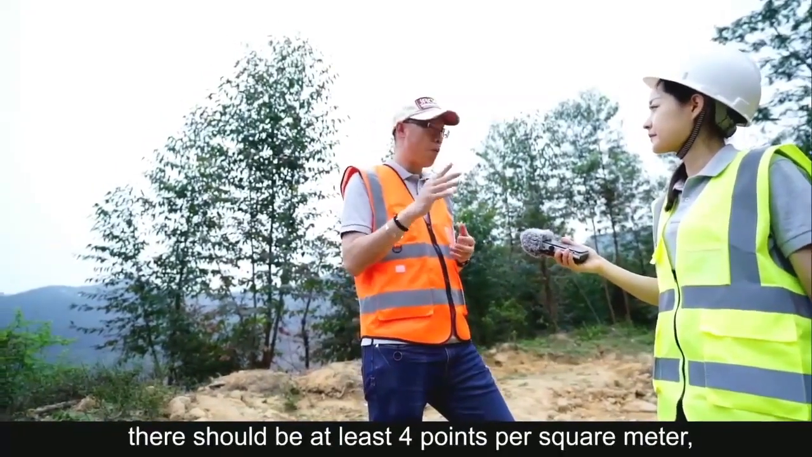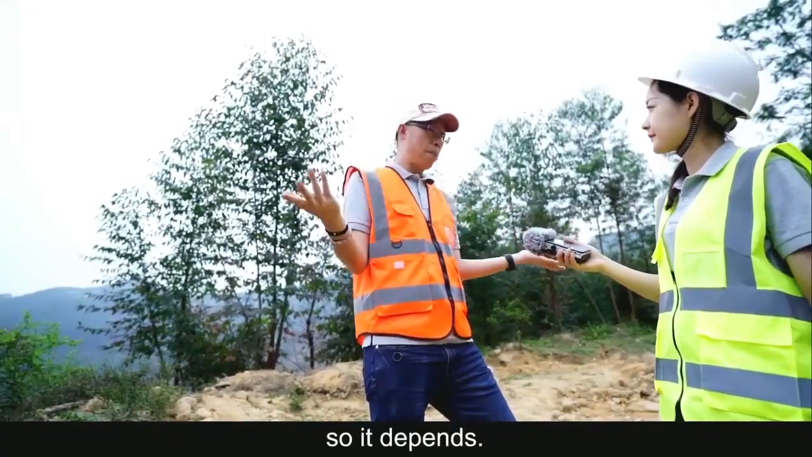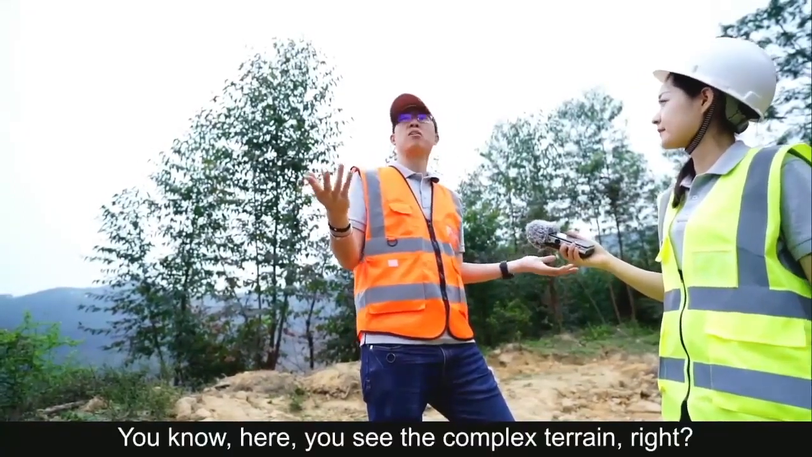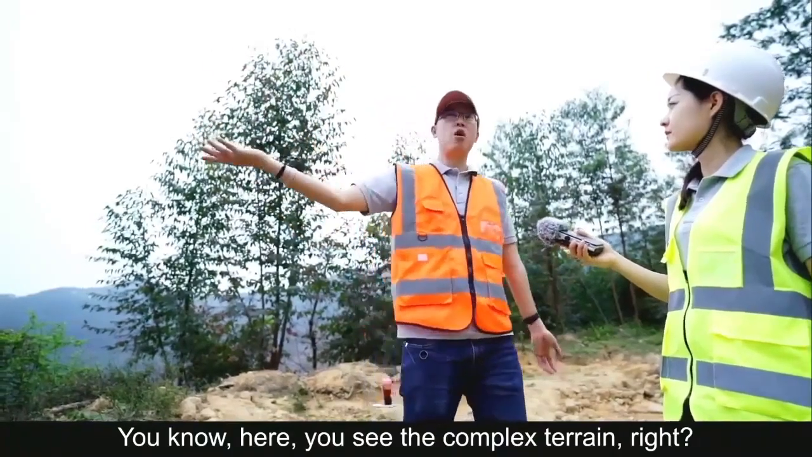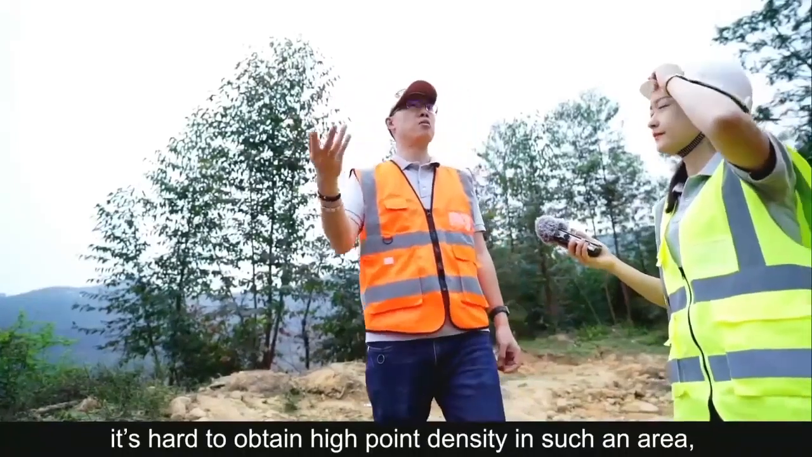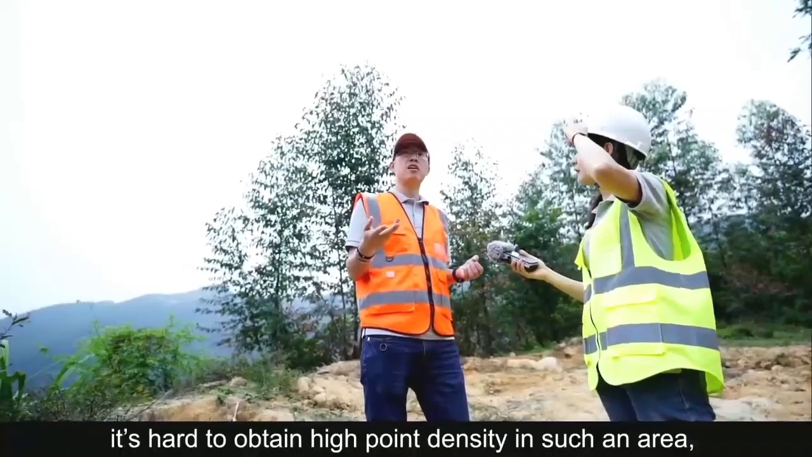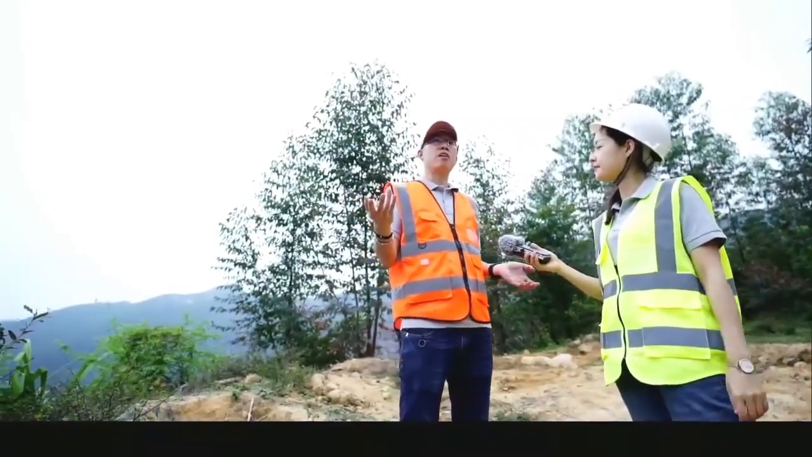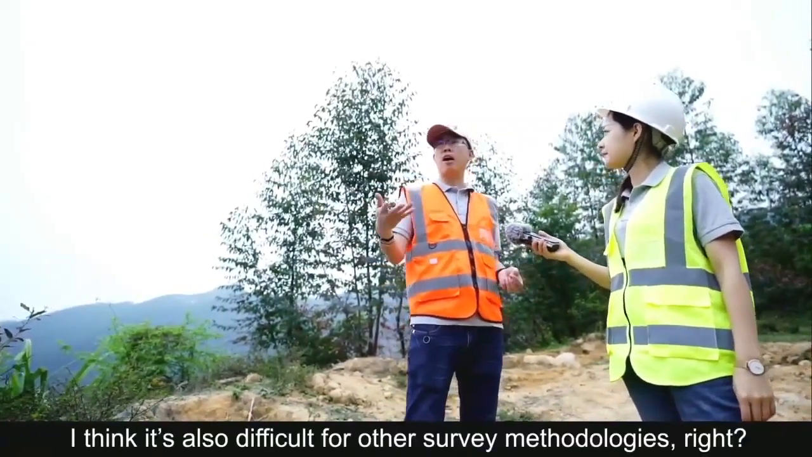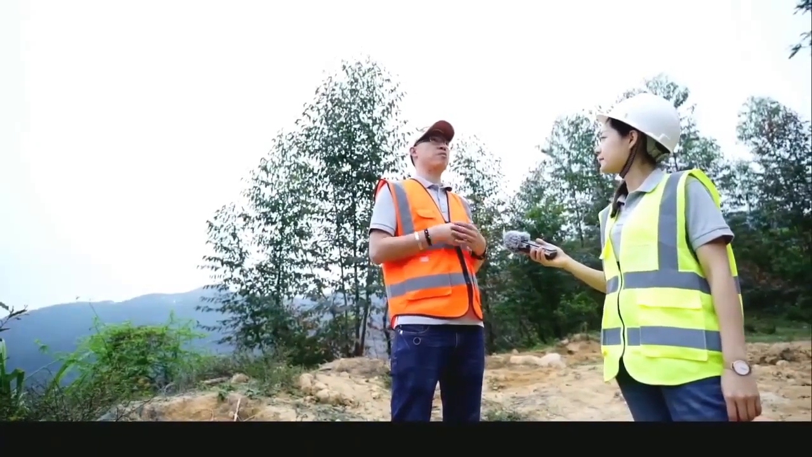Here you see the convex terrain, right? Elevated and vegetated. Everybody knows that it's hard to obtain a high point density in such an area. I think it's also difficult for other survey methodologies, right? Point density is another critical one. The more true and accurate ground points we can collect, the better ground surface we can reconstruct.